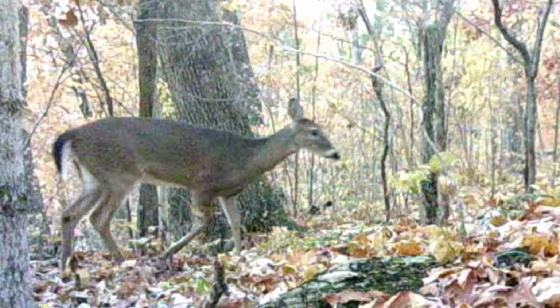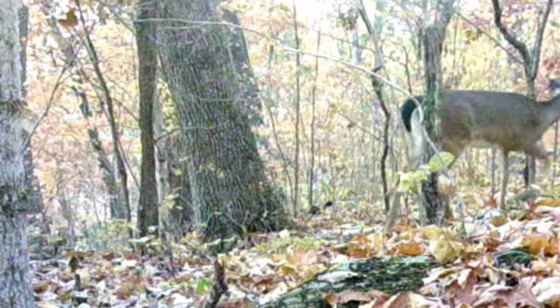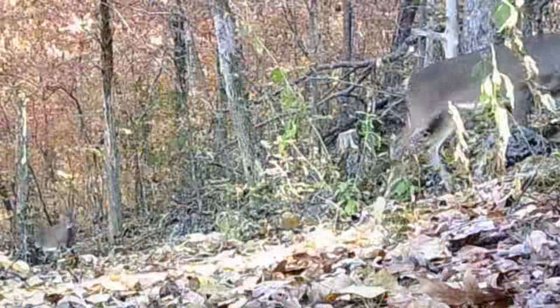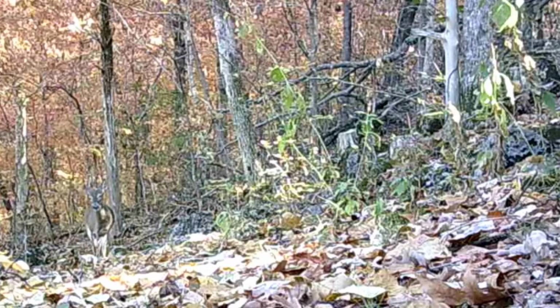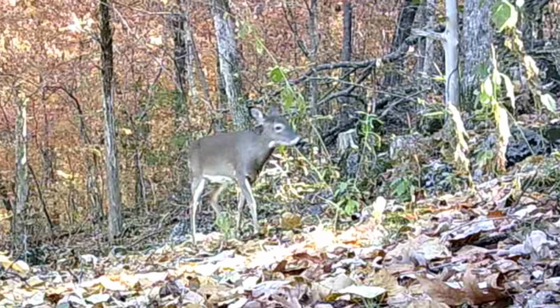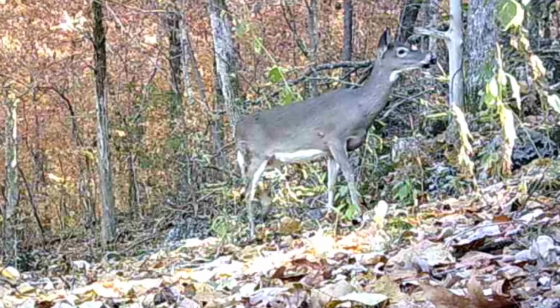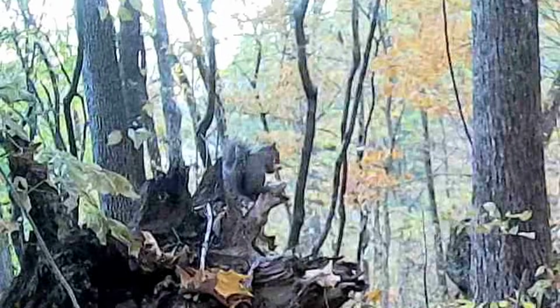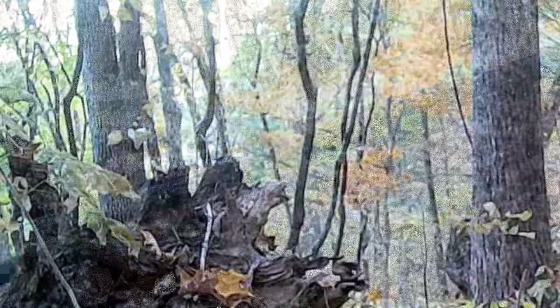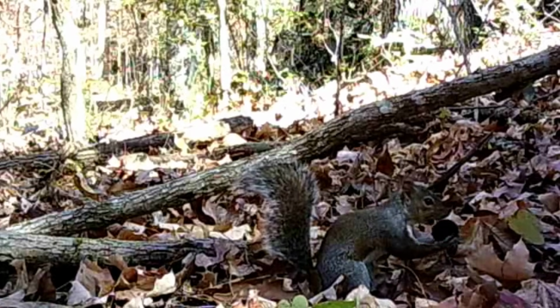Out on the ridge. Another day unfolds for them. Out browsing and feeding. Looking for these acorns. They just move all around this ridge. But that's just nature. It's time for the squirrels. Ain't they common? They got their own little business. And if there's a nut out there, they're gonna find it.